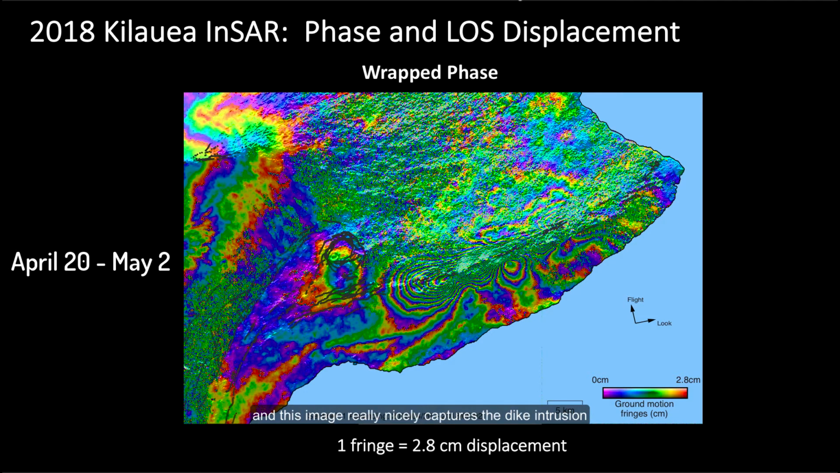And this image really nicely captures the dike intrusion that began on May 1st that extended from Pu'uo'o to Leilani Estates. Now here each rainbow fringe represents 2.8 centimeters of surface displacement as viewed from the satellite radar. So any speckled patterns that you see in this image are largely attributed to atmospheric or topographic noise, and in this case even sometimes ash.